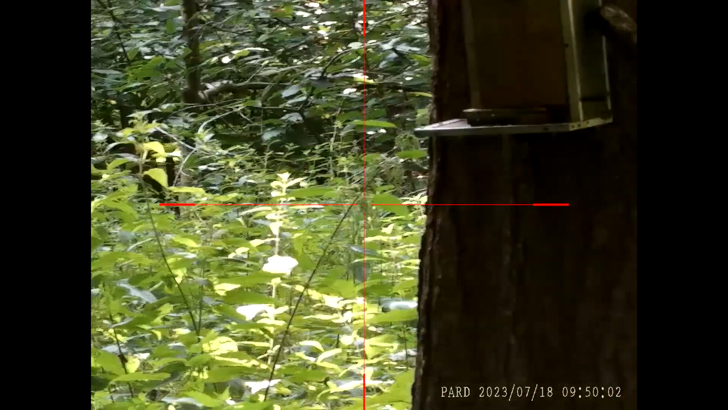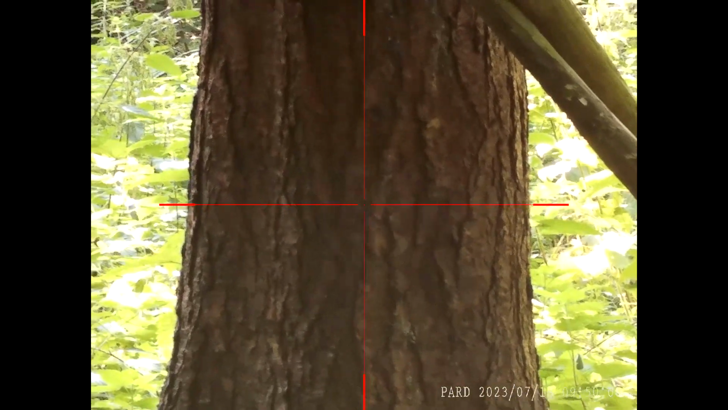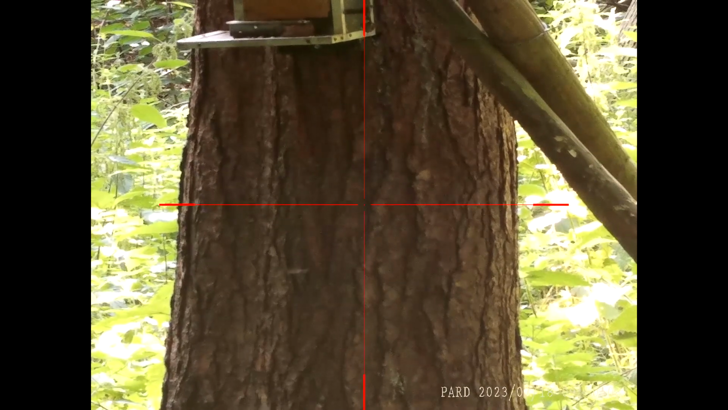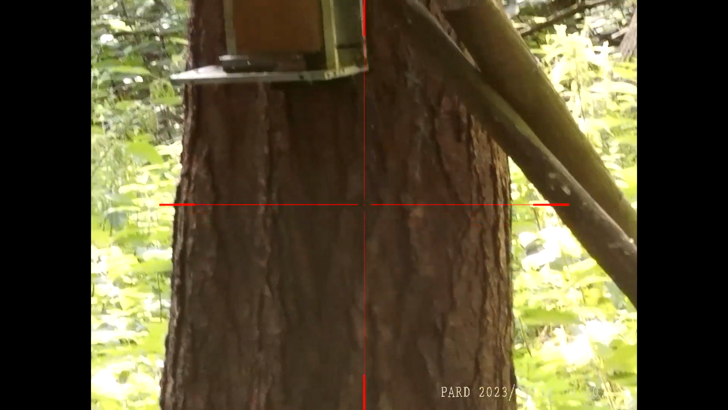There's definitely another squirrel there somewhere, probably the one that the other one was watching, because it is only a minute or so later. I glimpsed it briefly. I think it must have gone behind the tree.